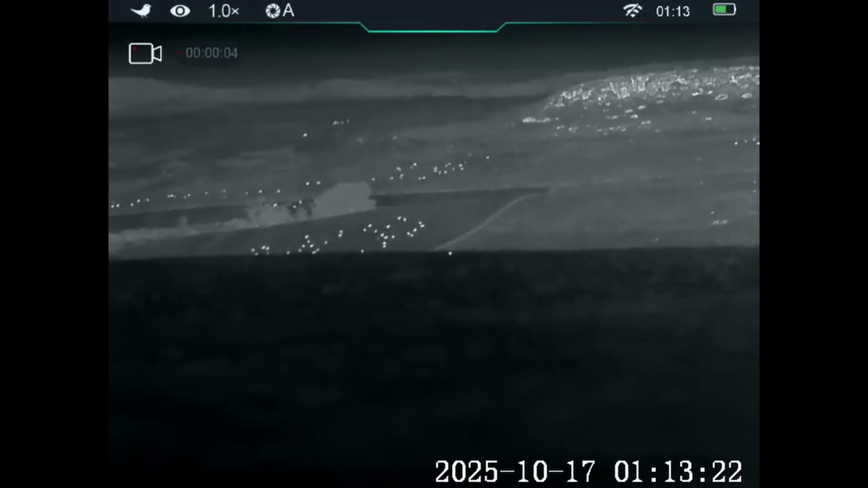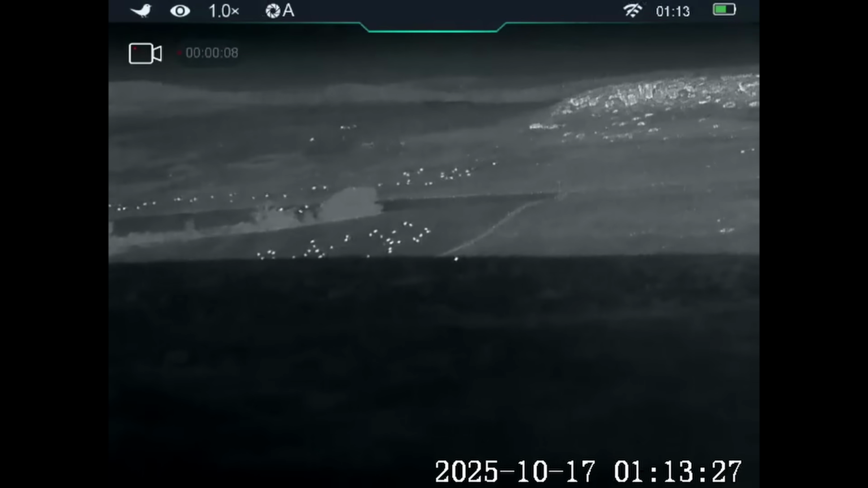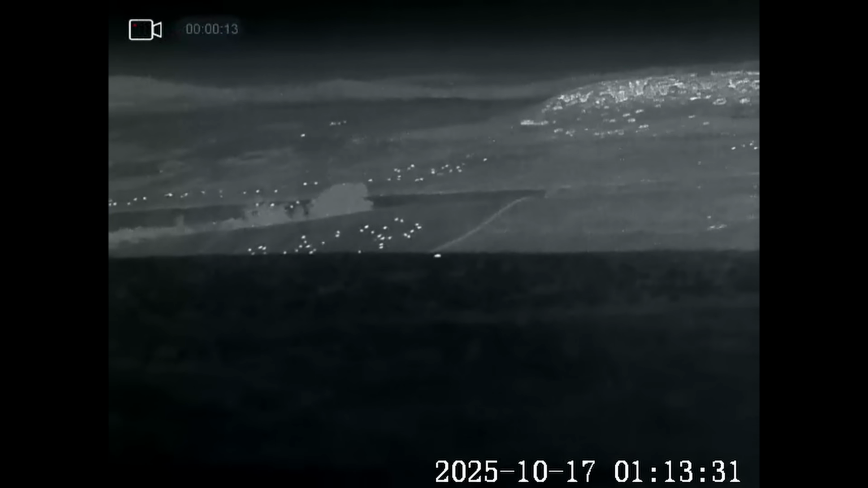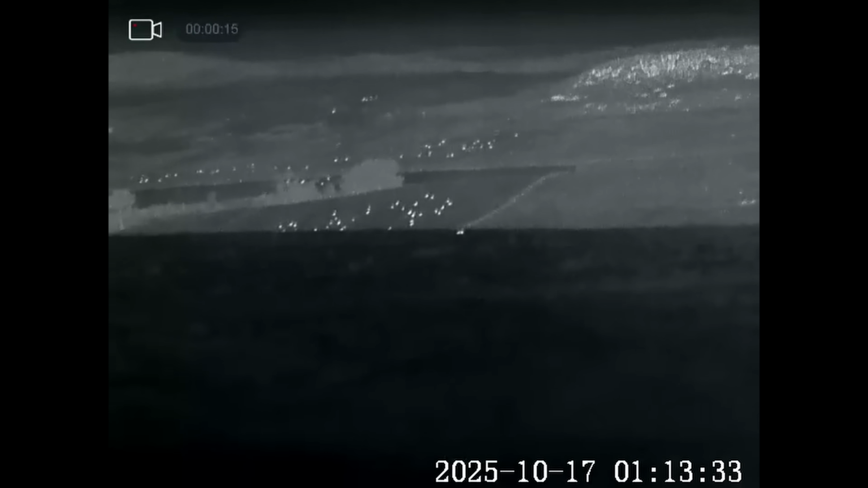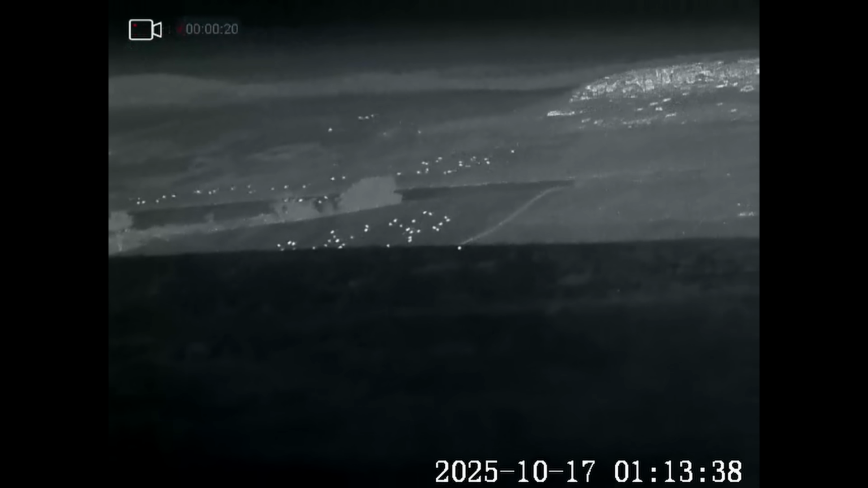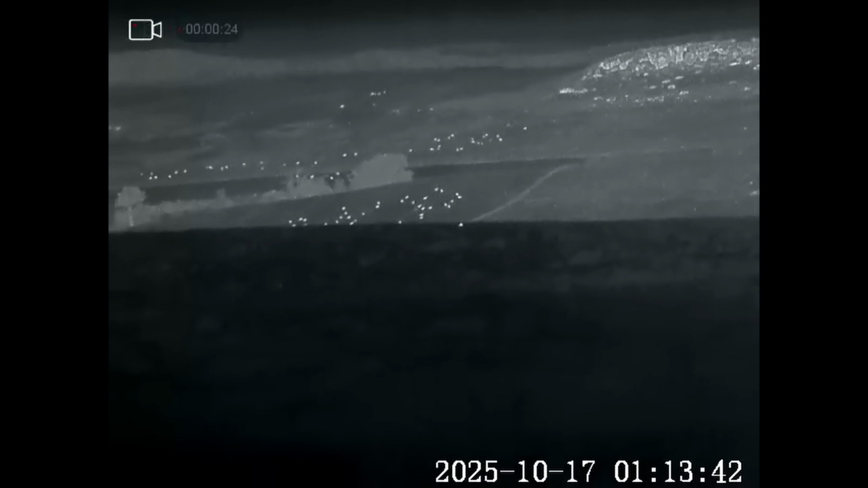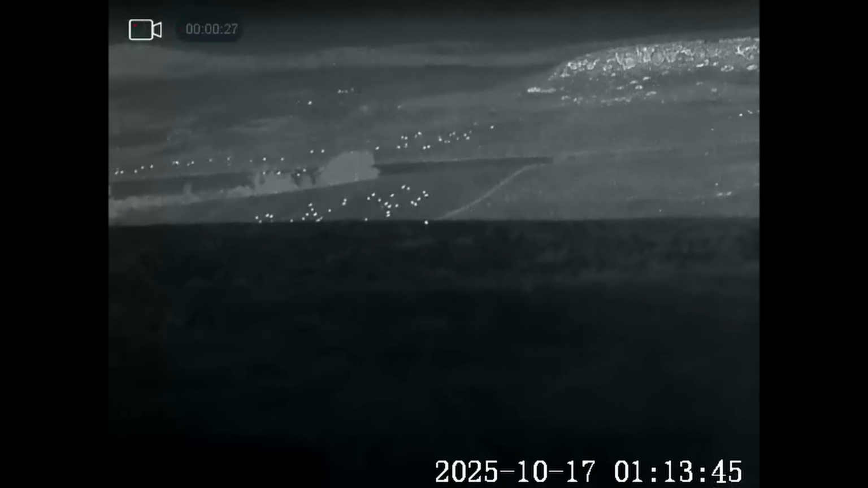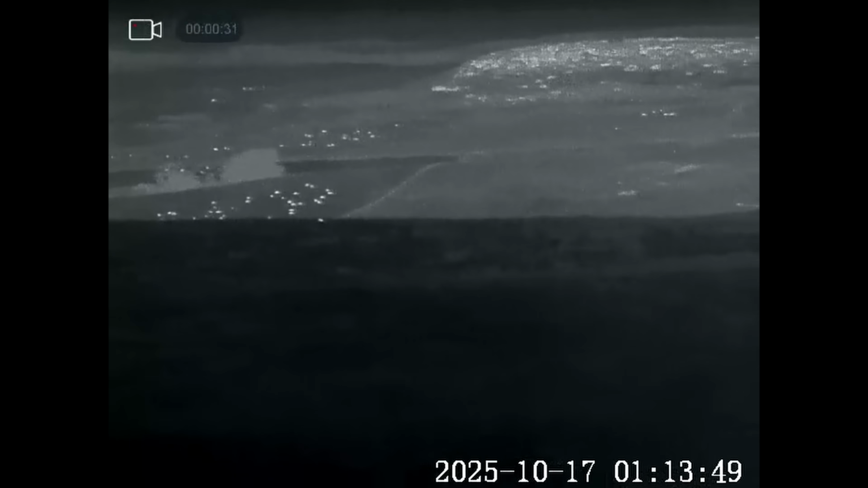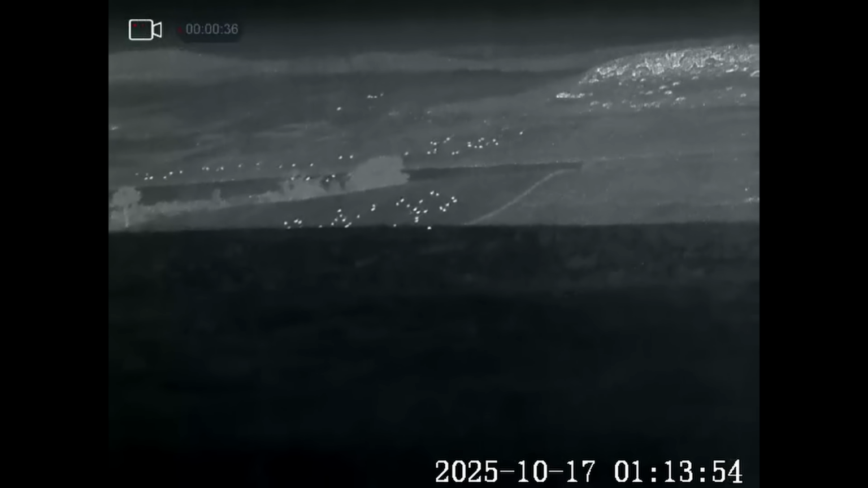I've just turned back round and I've got what I think could be a fox. You can just see it there in the middle of the screen. It is quite a distance though, and it could also be a badger. Anyhow, even if it is a fox, I can't take a shot at that. It's totally on the horizon and totally unsafe, so that one will just be left. It's also a long way off as well. It could be a badger, mind, but we will never know, because I'm not walking down there to find out.